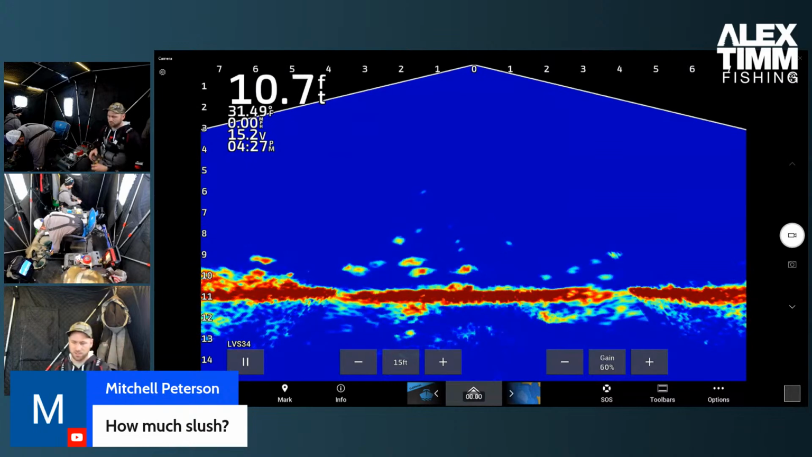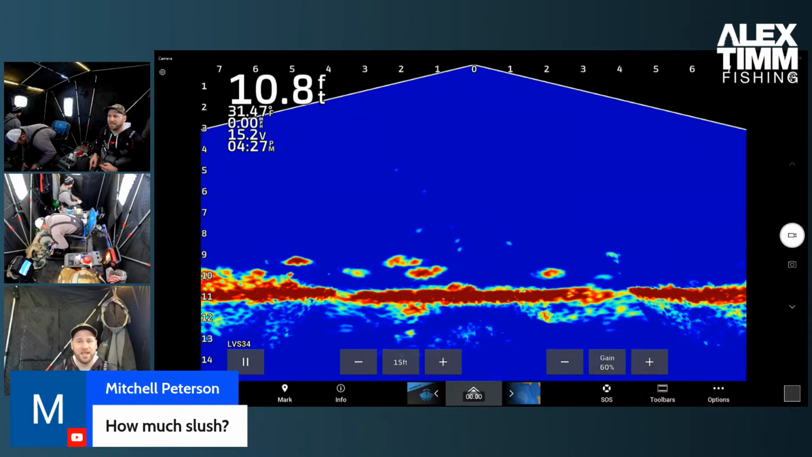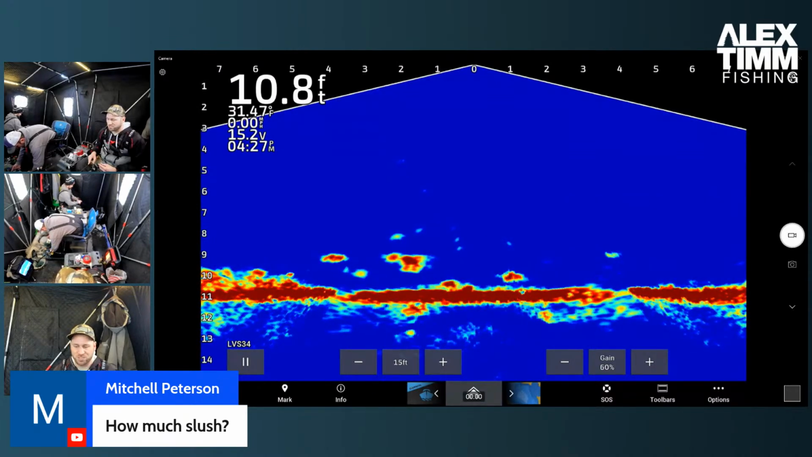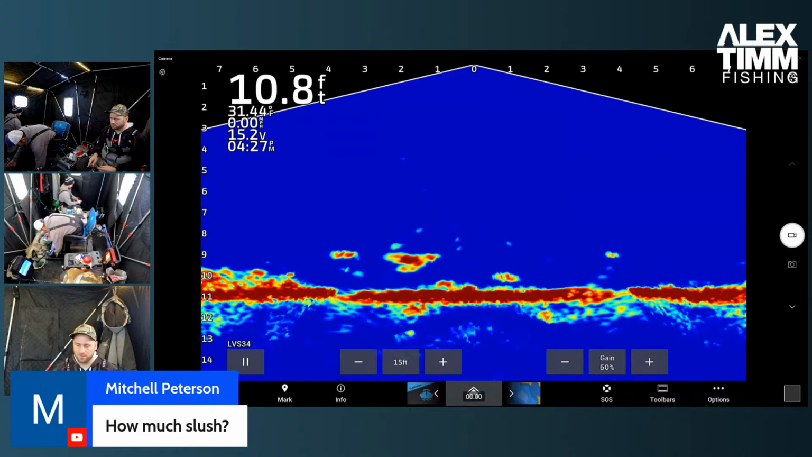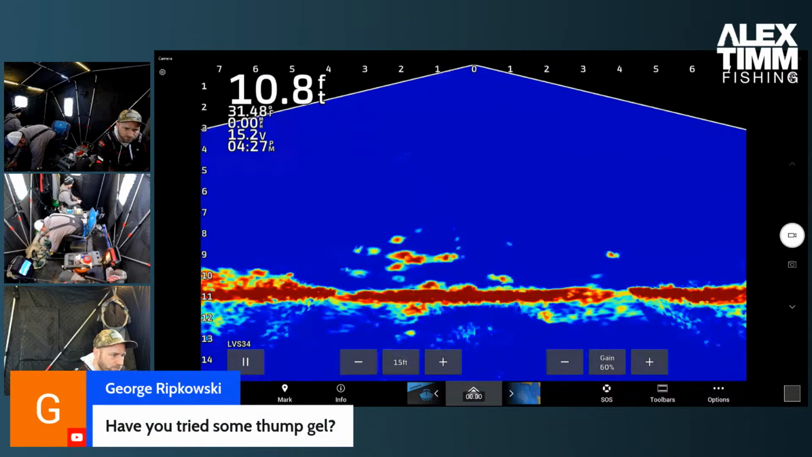How much slush? There's like no slush. It's all ice, and then probably an inch to a foot maybe is the max drift of snow. So it's very drivable out here. We've got trucks out here, ATVs out here, the black hole. So it's not bad at all.